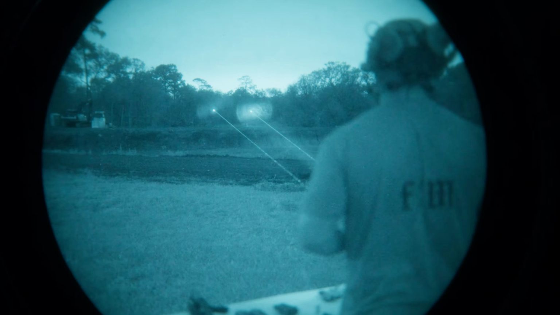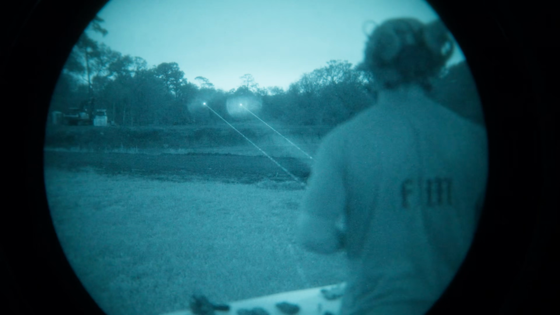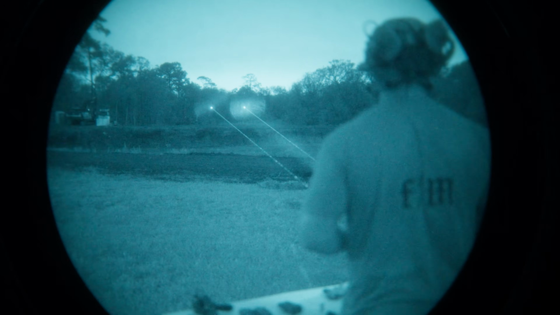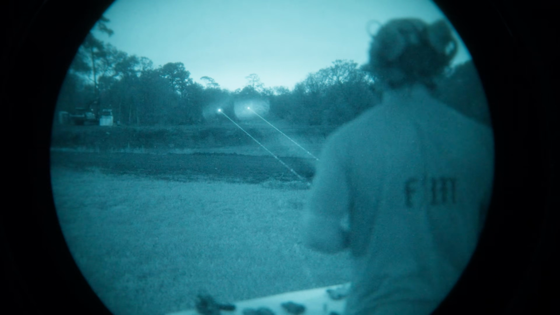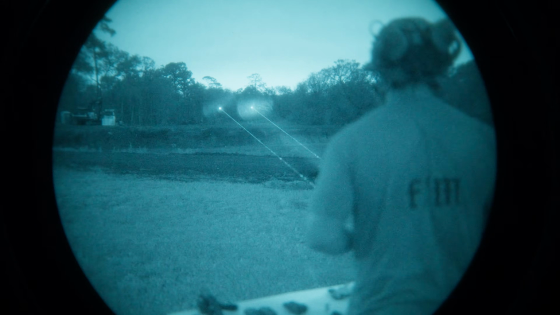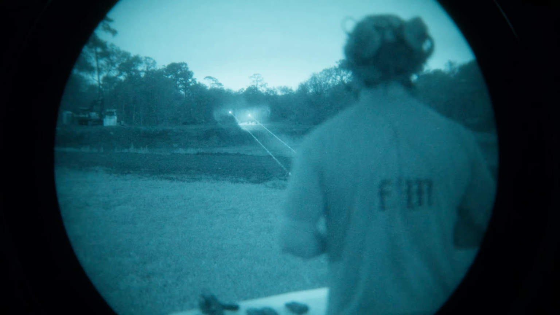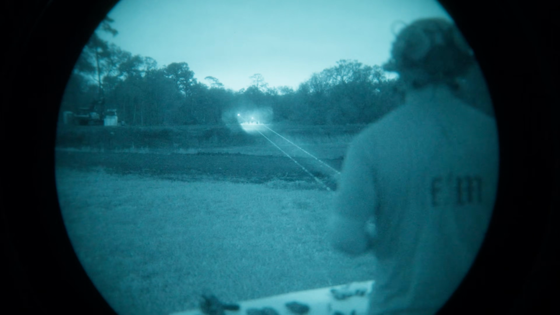This is the LA5 at 230, 250 meters. This is the PEQ15. So the laser itself is very bright, very powerful, and for all intents and purposes has a very crisp aiming point even at this range.